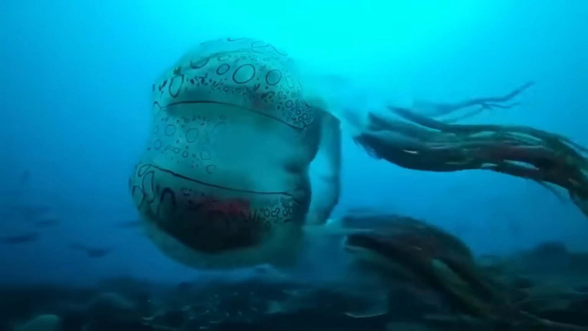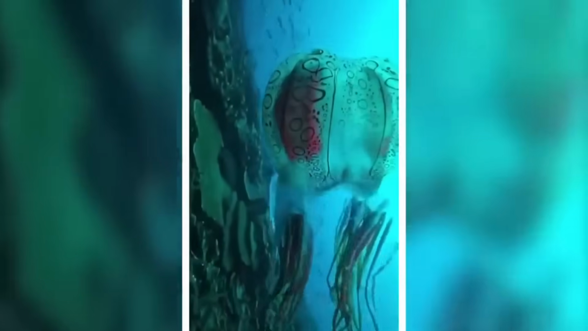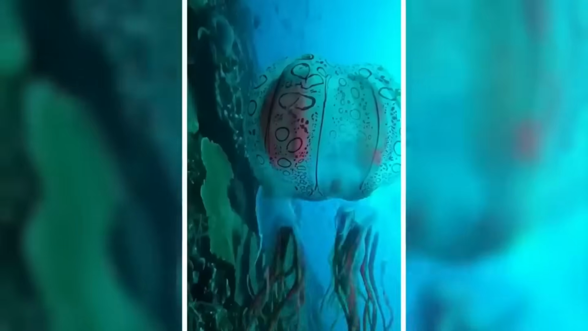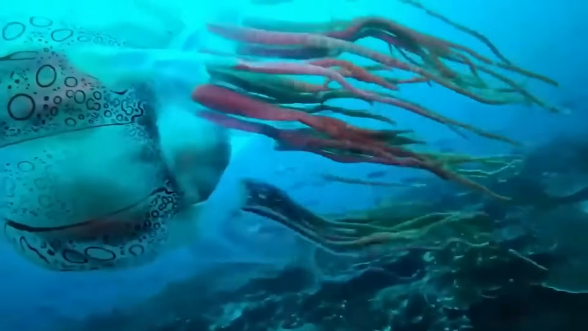Box jellyfish. Now let's talk about this deadliest but the prettiest creature ever. It is the box jellyfish. Now don't be fooled by its delicate and almost see-through appearance. This thing is a silent killer. Its venom is so potent that it can cause heart failure and kill you in just a few minutes.